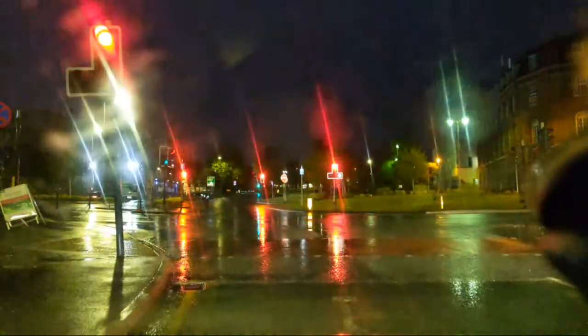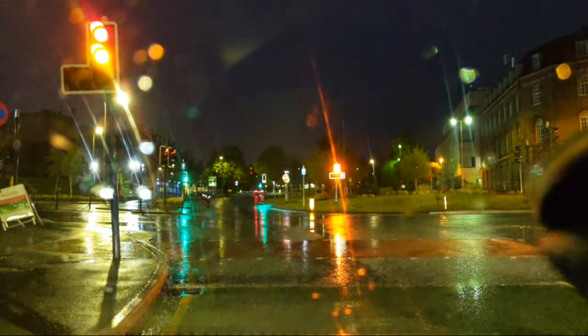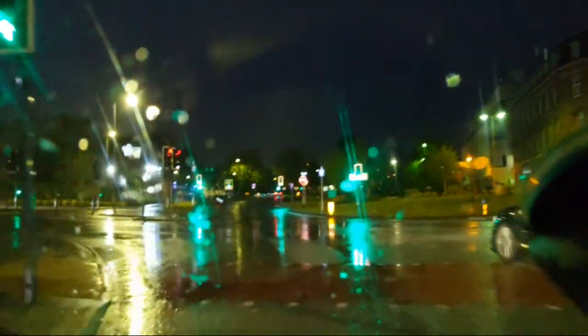I think it's fair to say that these are... oh, he's off. Oh yeah, we're all off. Audi driver, of course he's off. These windscreen wipers clean the window better. A lot better.